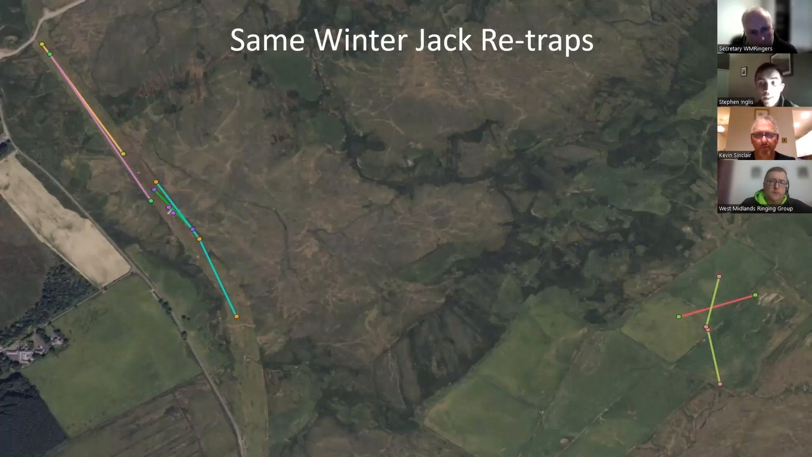And in comparison, some of them that are up in these fields to the right, which have some nice wet patches, are again recaught within those same bits. This is where the thermal has been particularly useful, but also taking accurate GPS grid references, because otherwise we would probably lose some of this neat information.